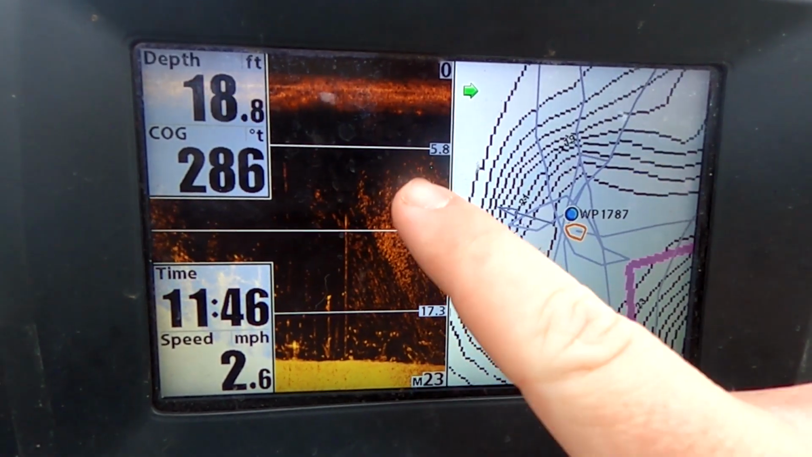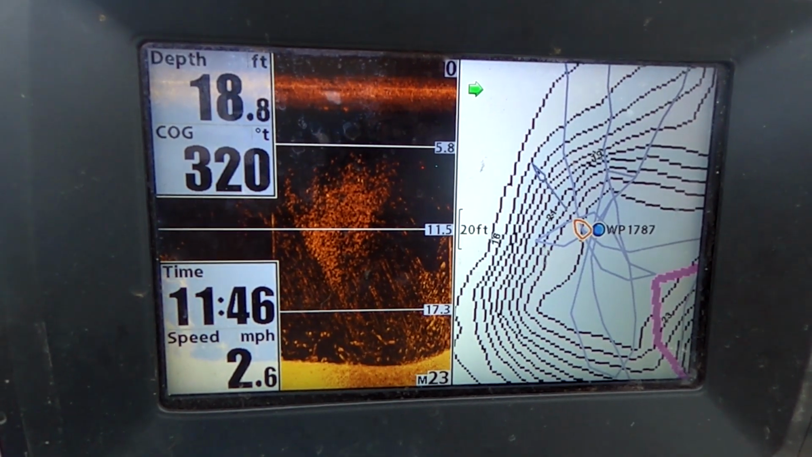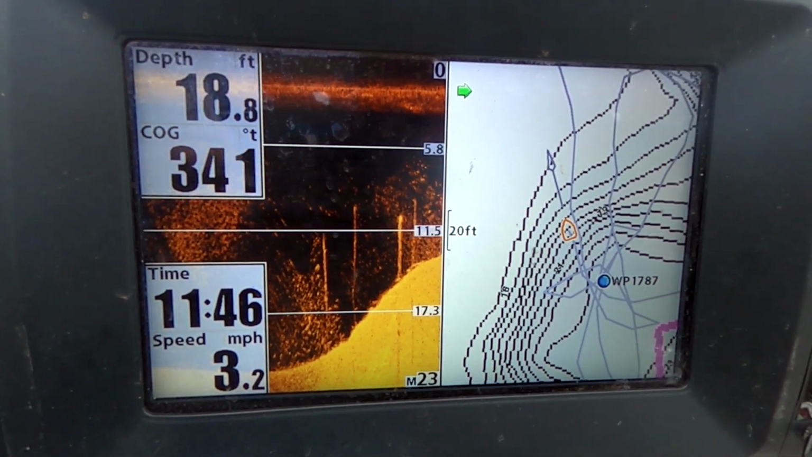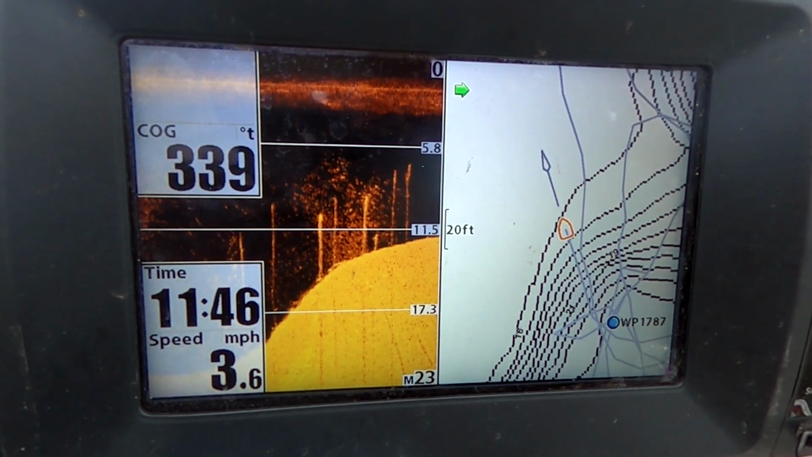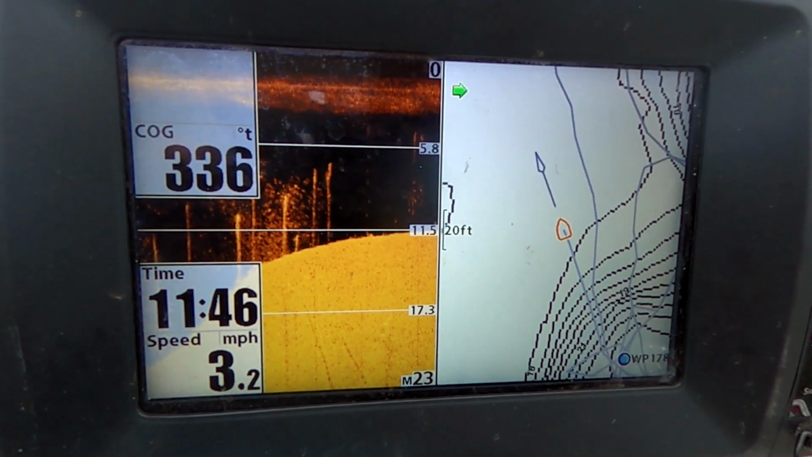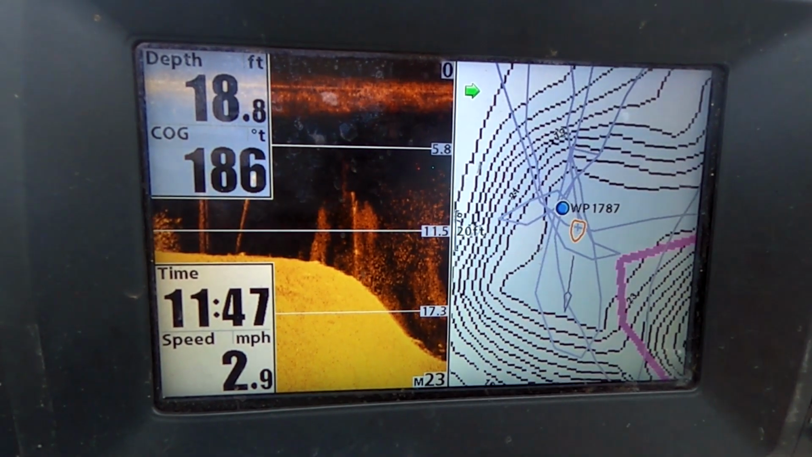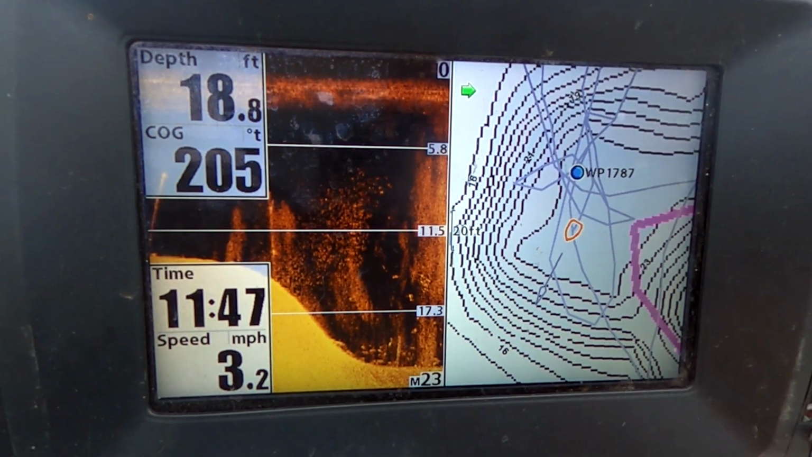You can see here, this is definitely some shad moving around. It's loose shad too. If they're real tight, you'll get harder returns and be brighter on your screen. But in this case, it's a cloudy, overcast day, so the shad balls are a lot looser. That's shad here. See, this is shad very sparsely right on that drop, and that could be some fish there.